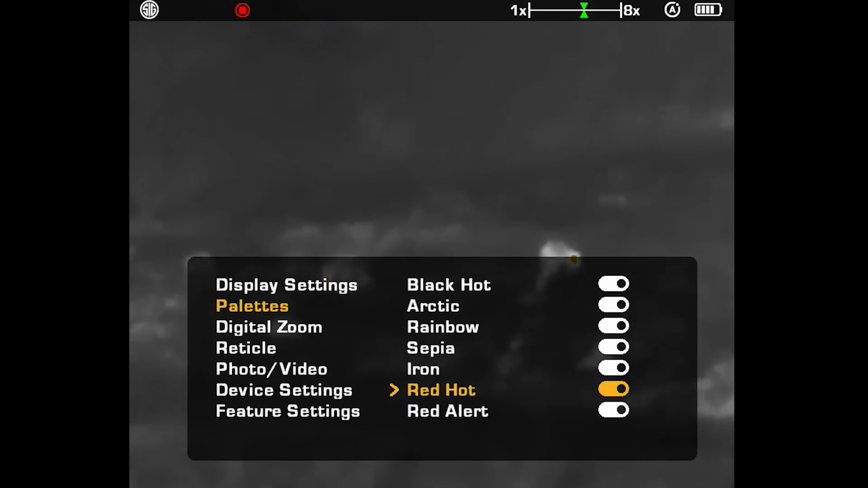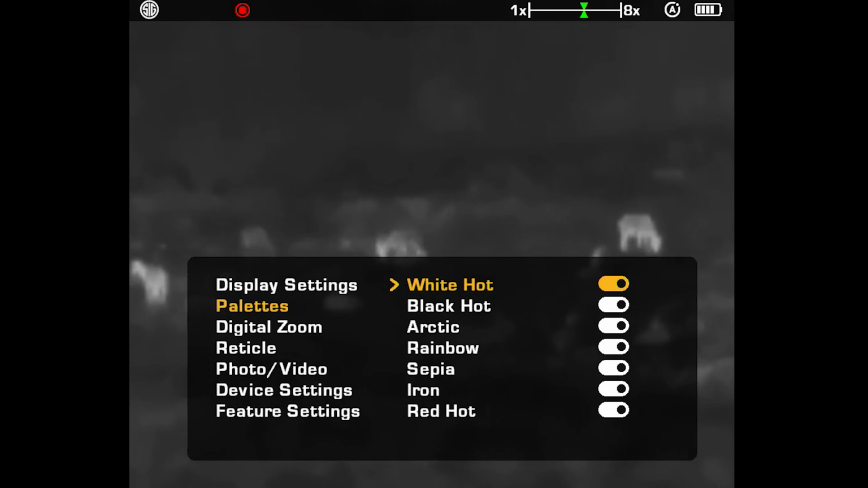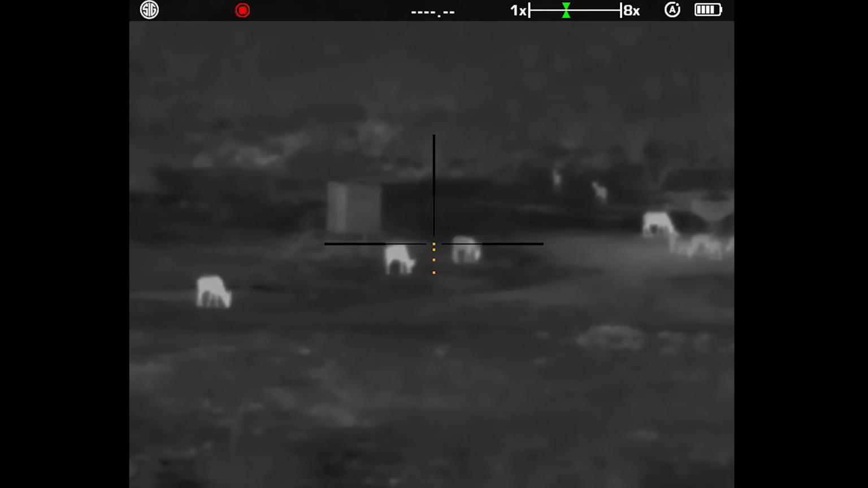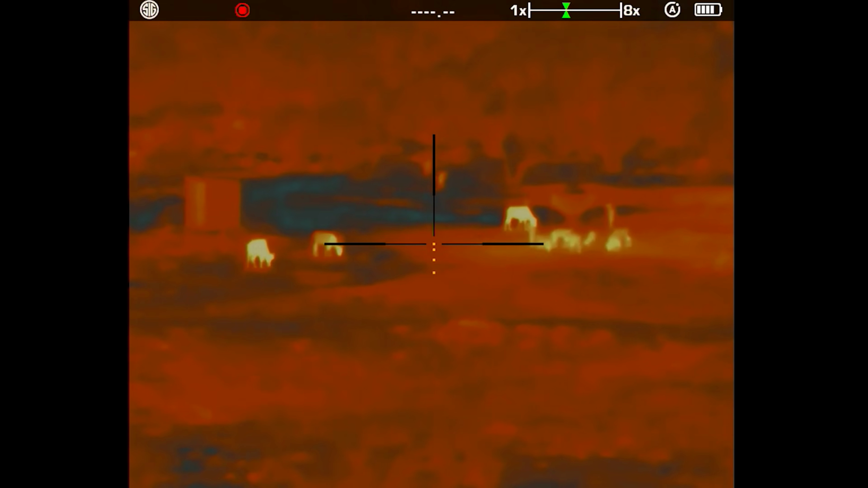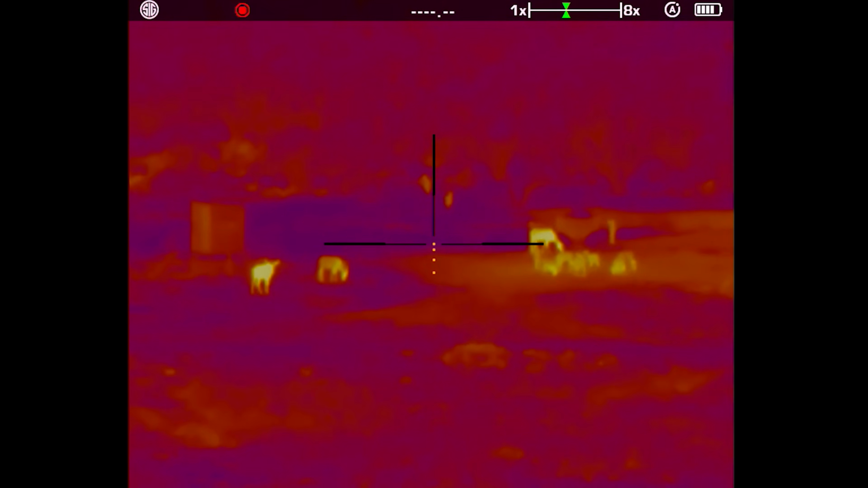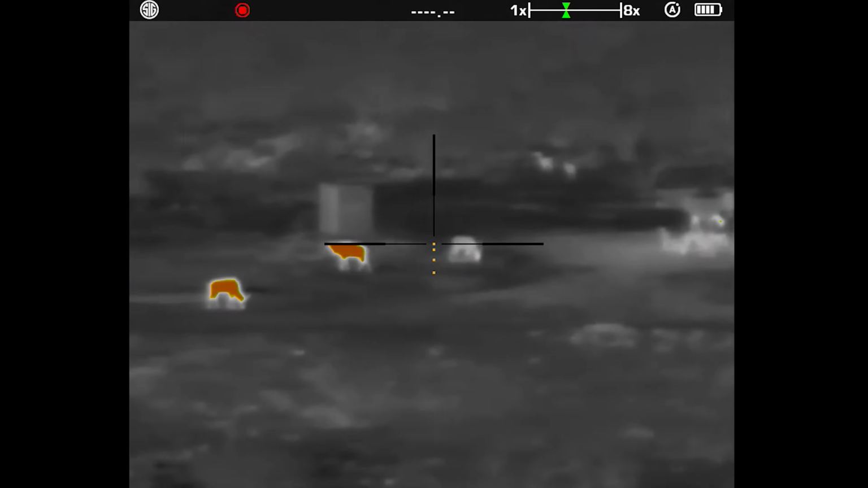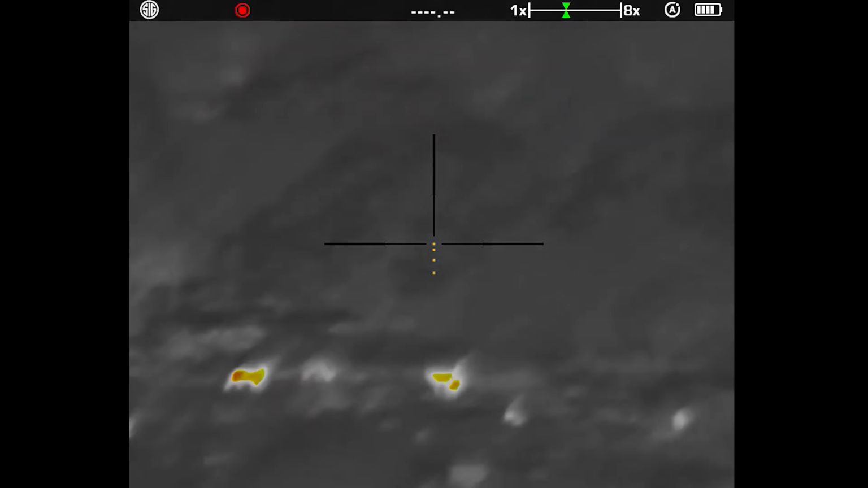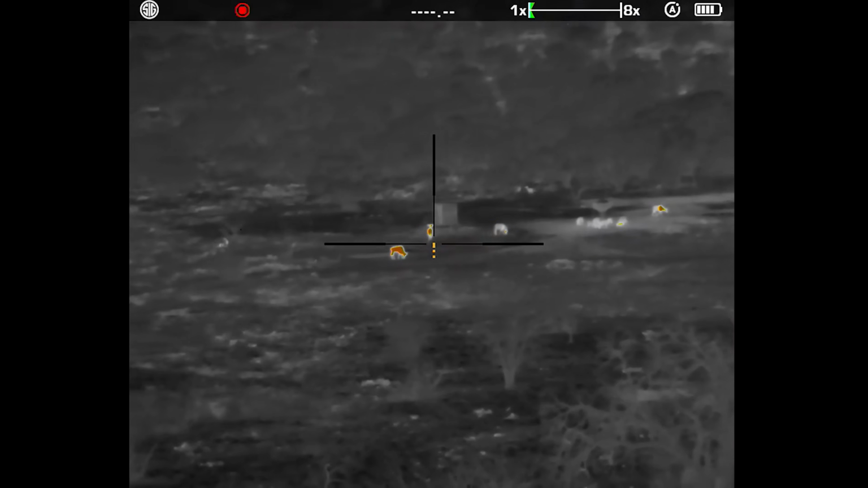That's beautiful. It comes with an array of different color palettes in here. That's been around for a while in a lot of thermals. Of course, this one has white hot, black hot, rainbow, which is very popular. The idea here is that I can pick different color palettes that help different things stand out to me. And without a doubt, the best that I saw, and the best I'm willing to say in the industry that I've seen, is the red hot in here. Red hot gives you a white hot, black hot palette, but emphasizes heat signatures in red.